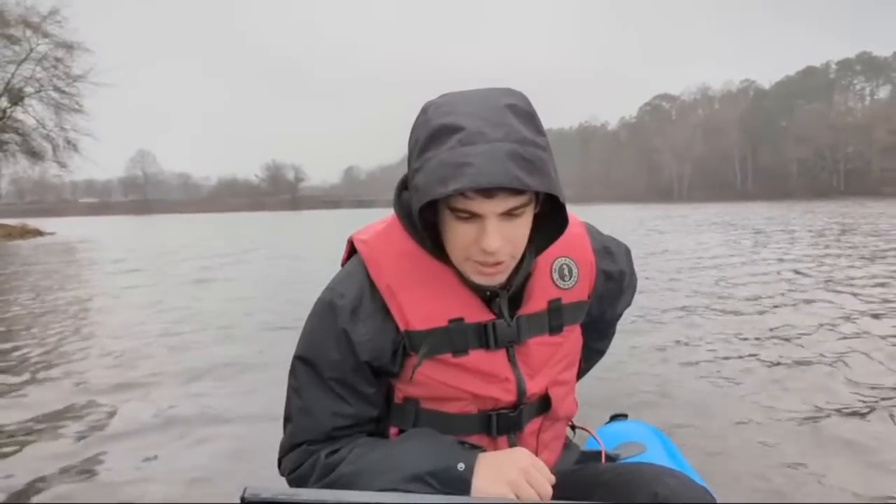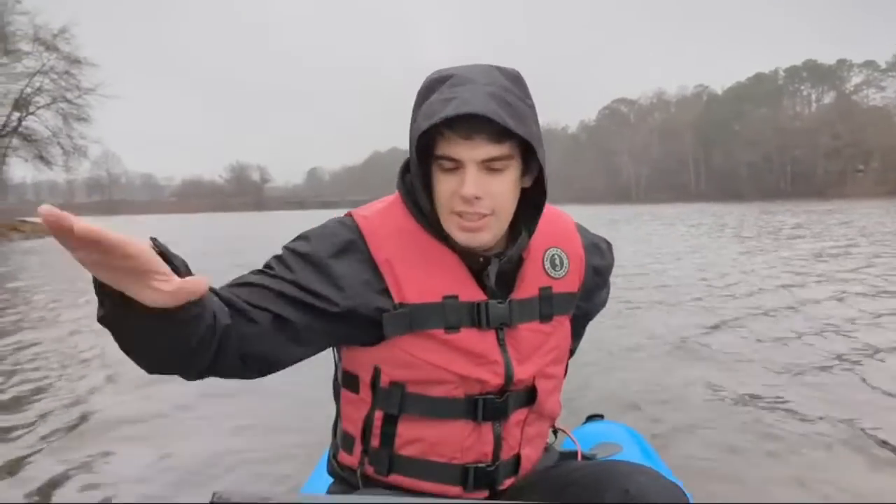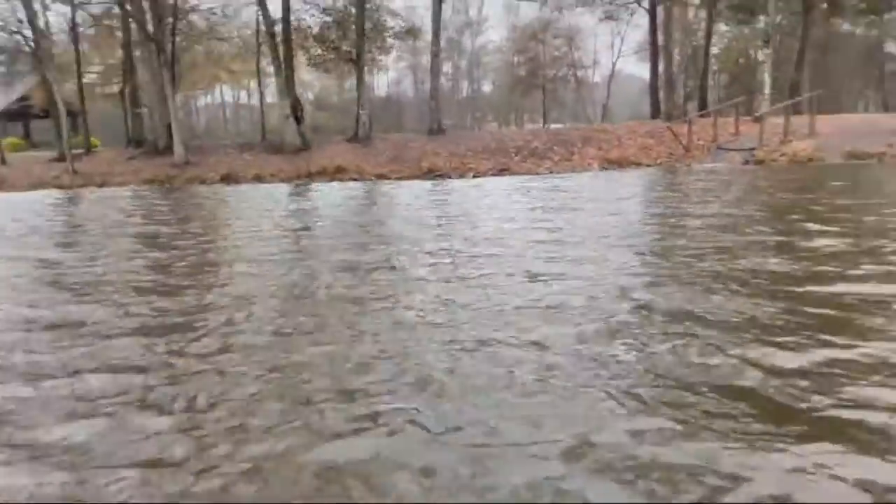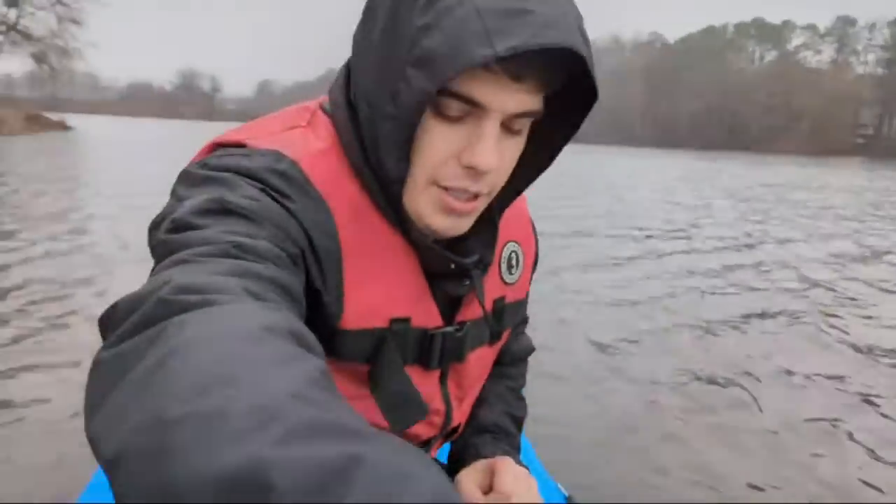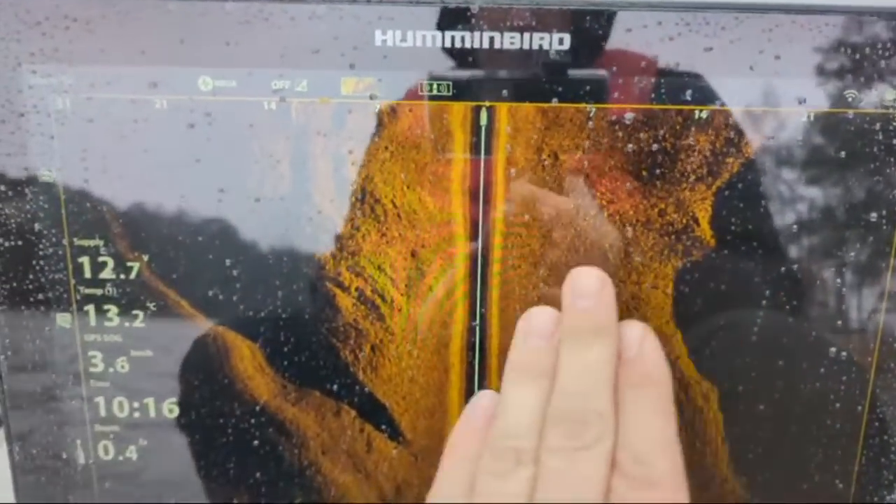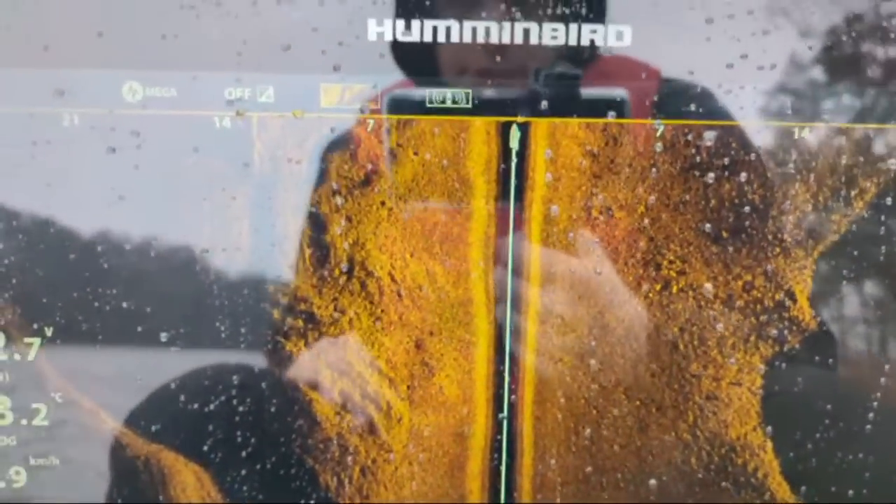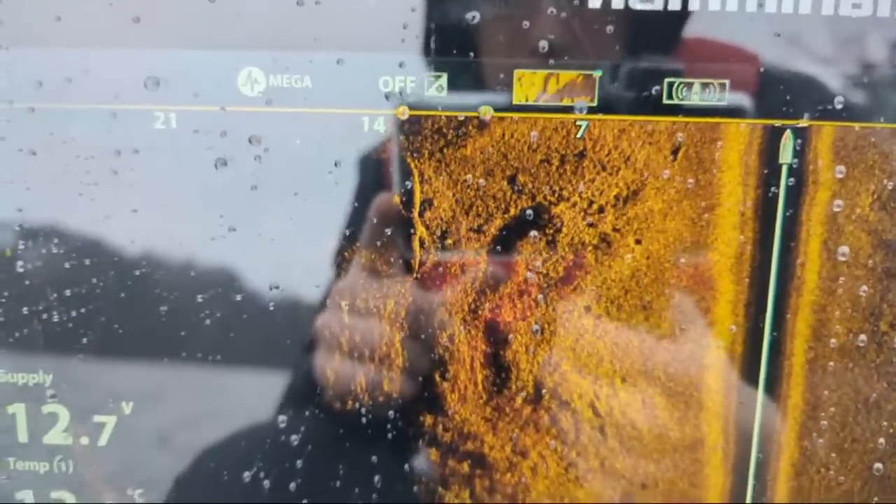It's a cold one though. It is cold, cold, cold. But this is like a little valley right here. There's a bank right over here. I can see it on sonar. See how it's kind of like a little valley right here? There's a big tree limb right there.